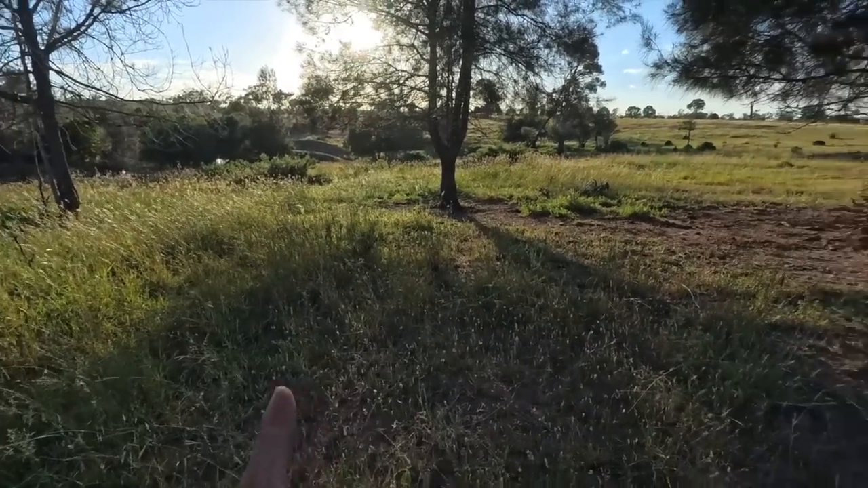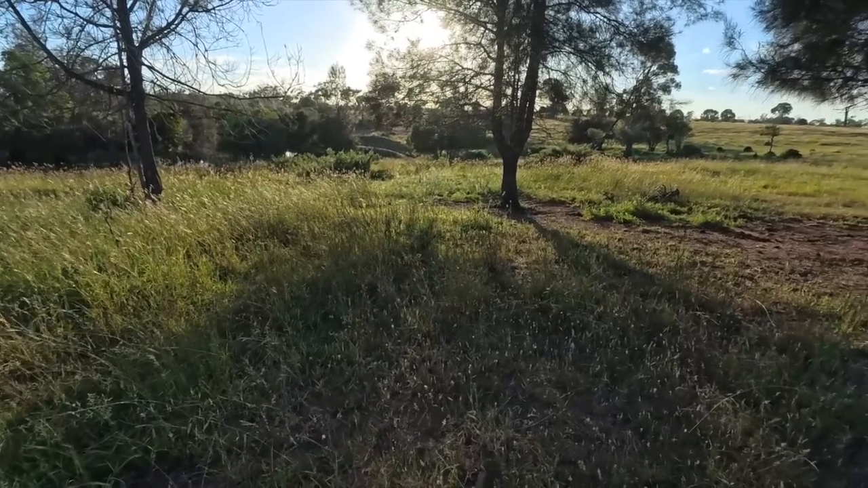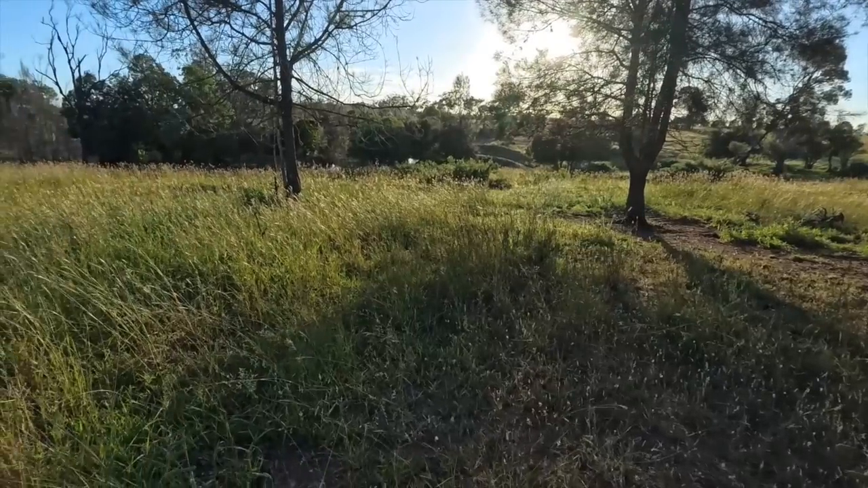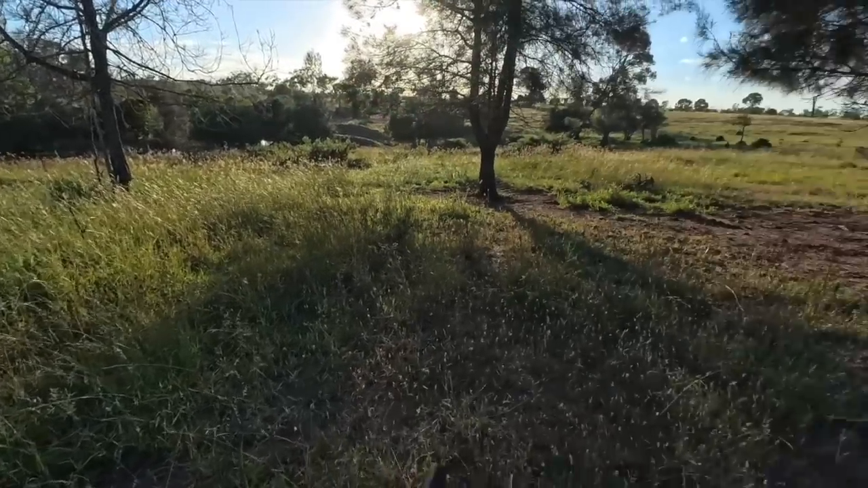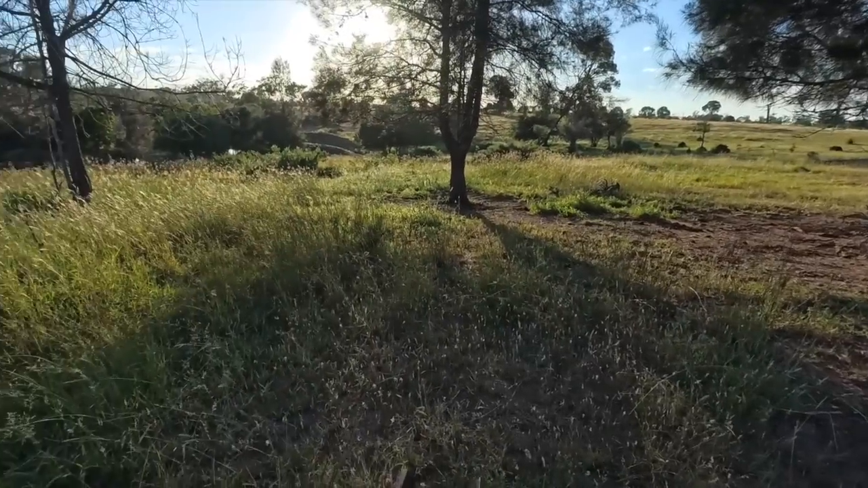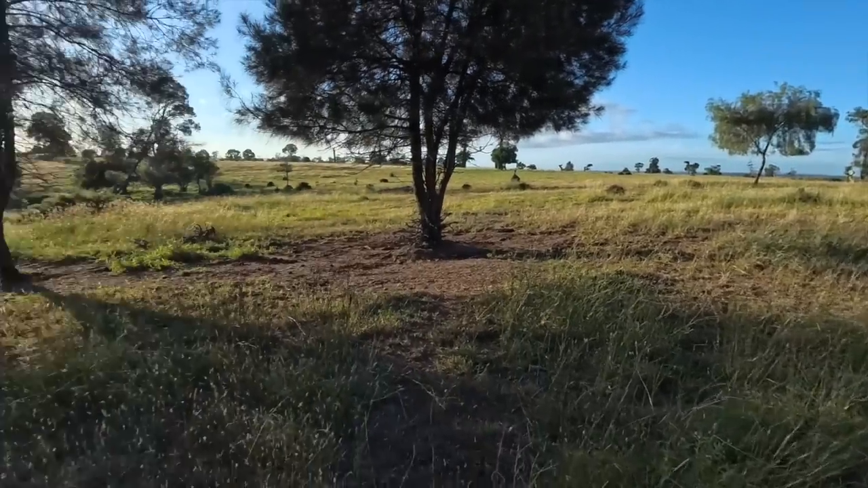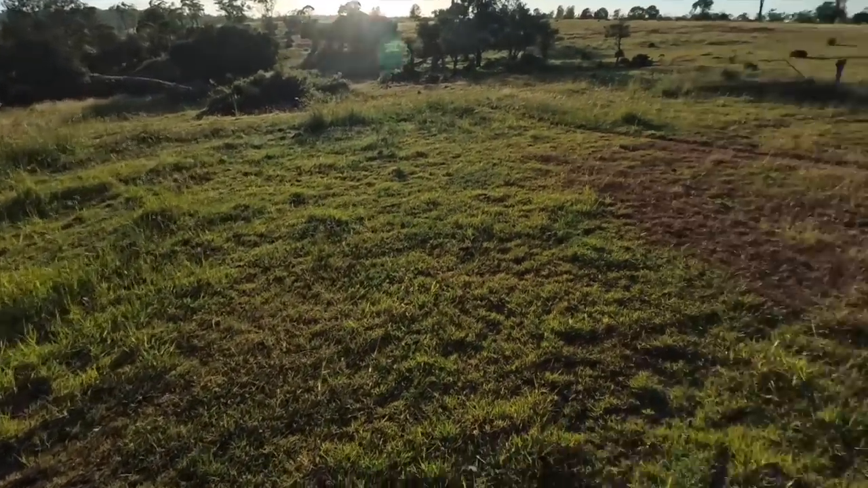Got dogs over here howling. They're a fair way over, I think. I might stay here and see if I can get them to come in now. I'm pretty sure it wasn't cattle calling.